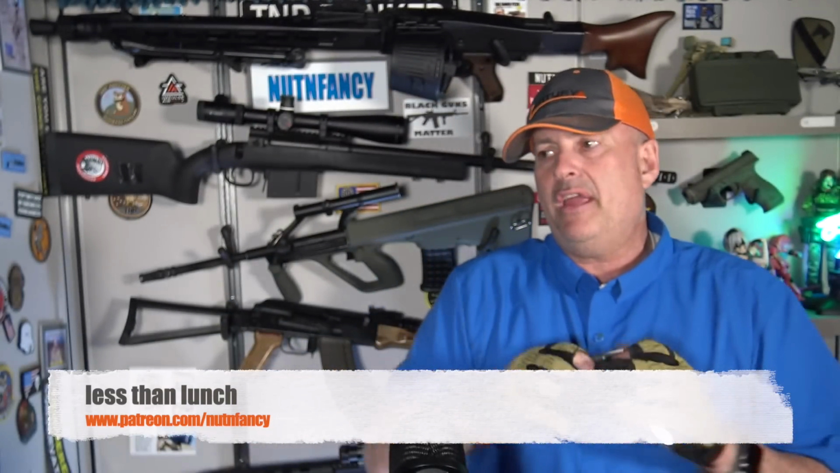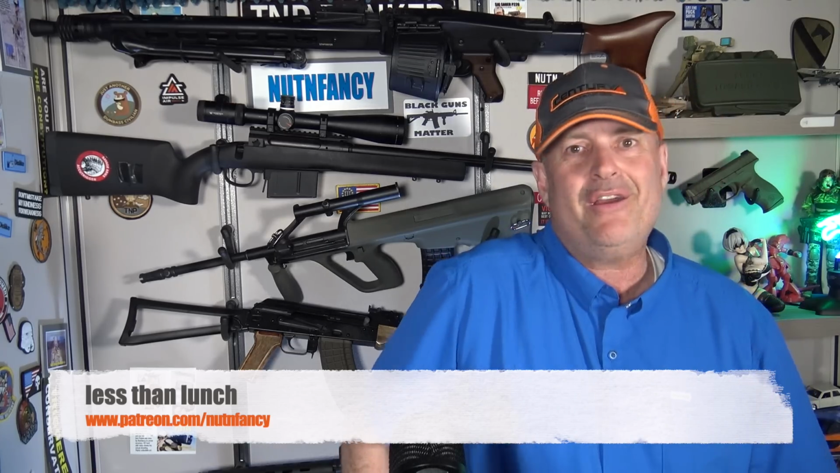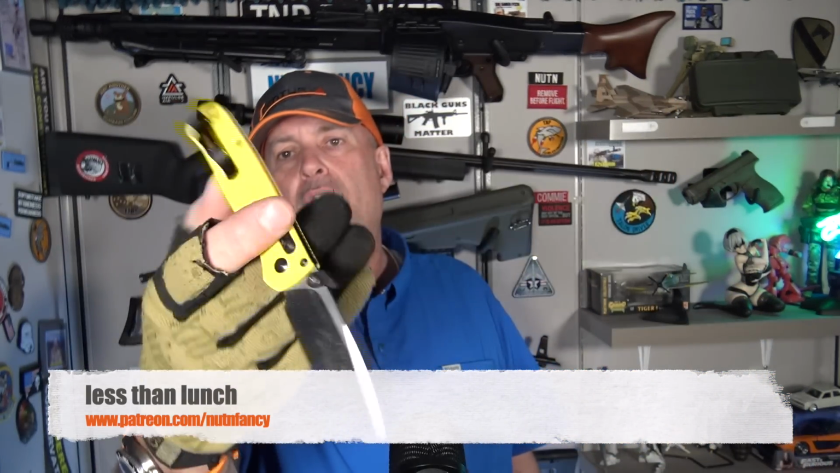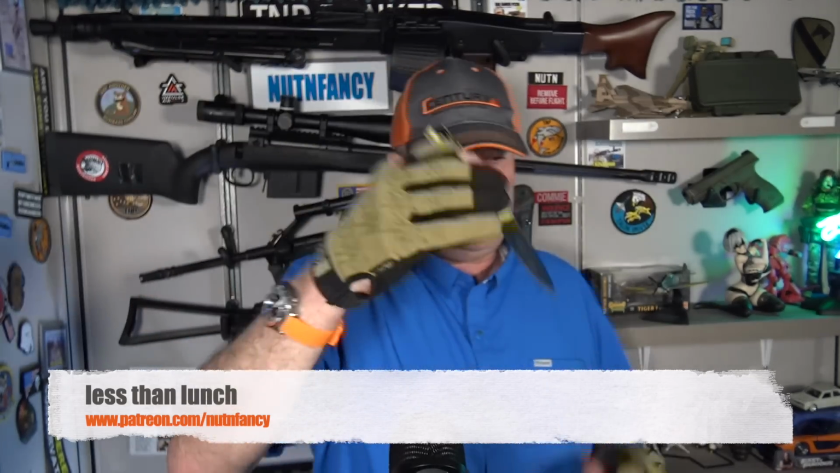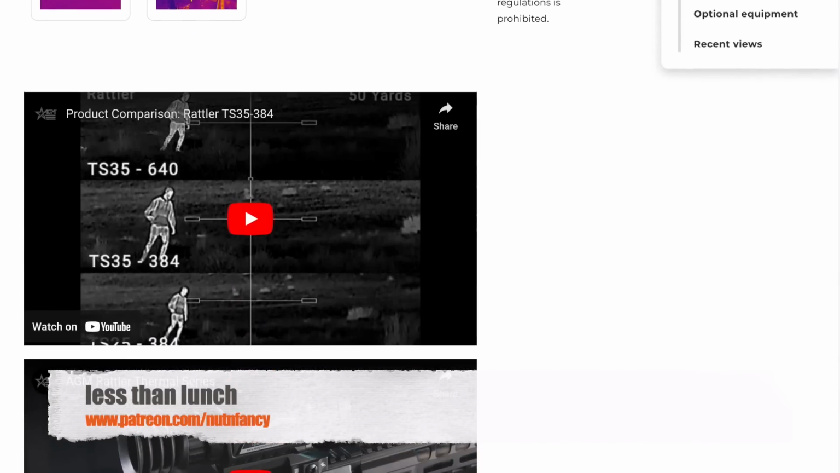Oh, I also have my EDC blade. This is like my weapon blade. It's not a Spyderco. Benchmade, bro. Bug out in yellow with a snaggle tooth on it. Nicely done, Nutnfancy. Yeah, I never prep that at all. Yeah. Okay, here we go.